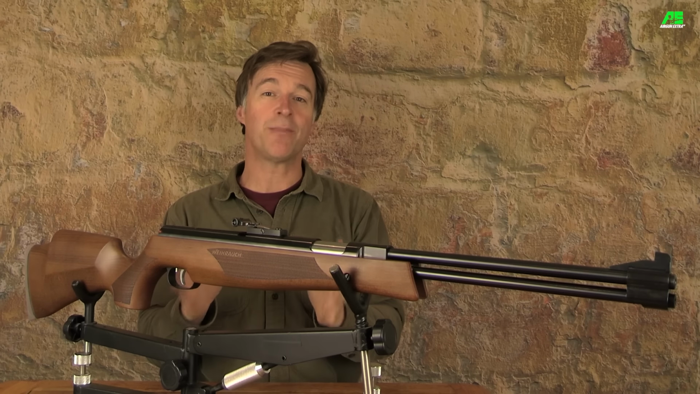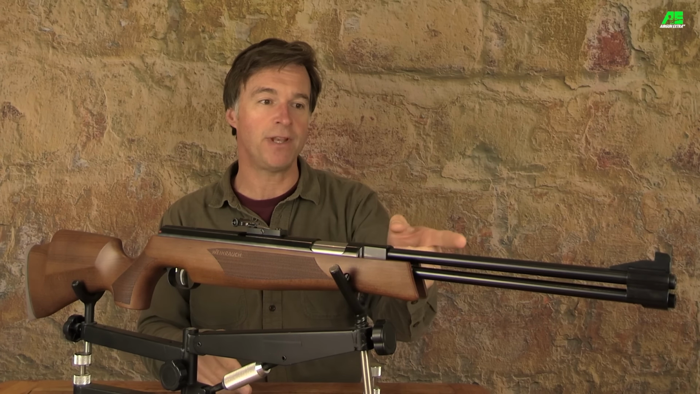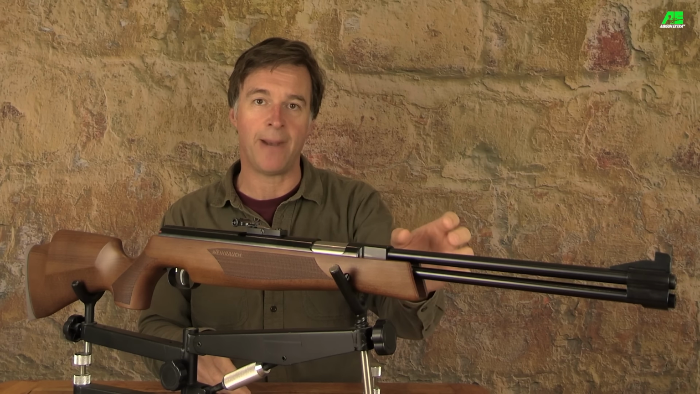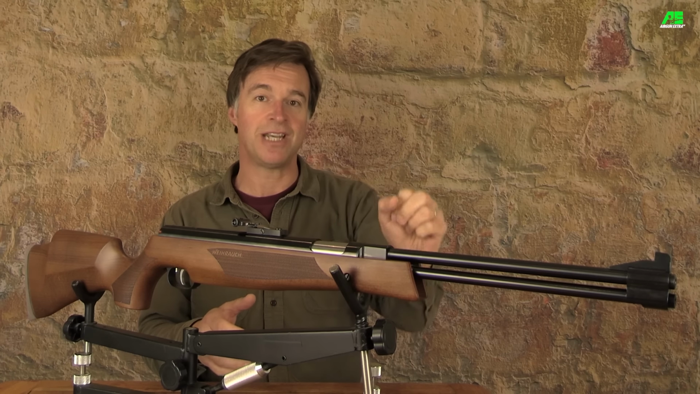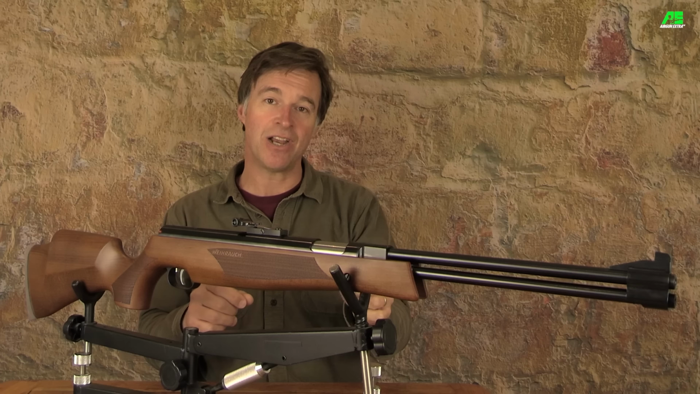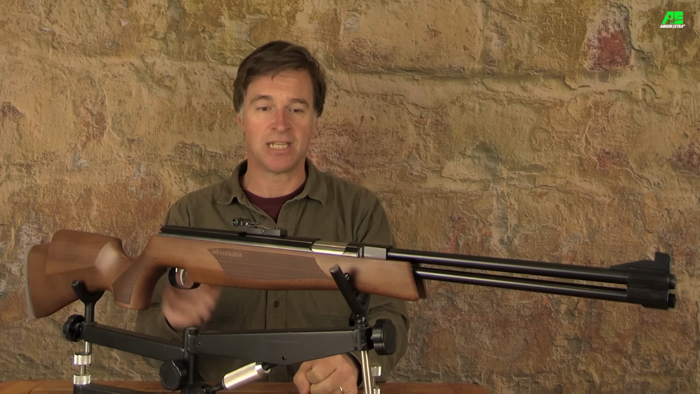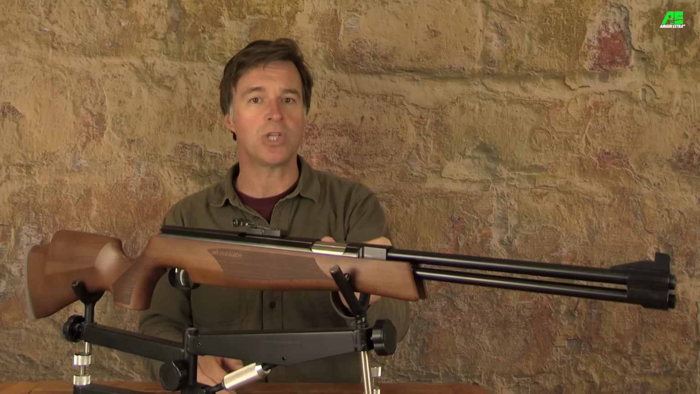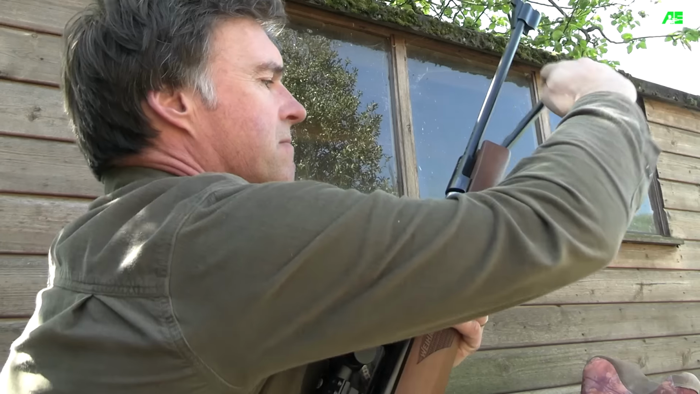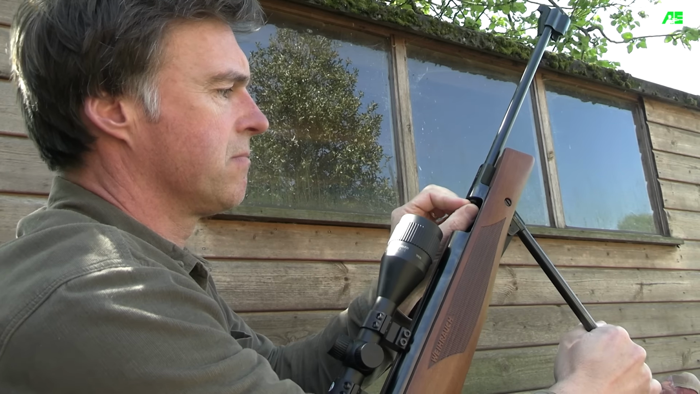The cocking and loading process is very simple. You just press the button at the front of the underlever retainer to release the sprung ball that holds it in place. You then draw the underlever down, and it is a silky smooth stroke. That concludes with a nice positive click as the automatic safety catch is engaged. Now the cocking stroke also opens the breech cover so that you can load a pellet direct to the back of the barrel. Now that soon becomes second nature after a bit of practice.